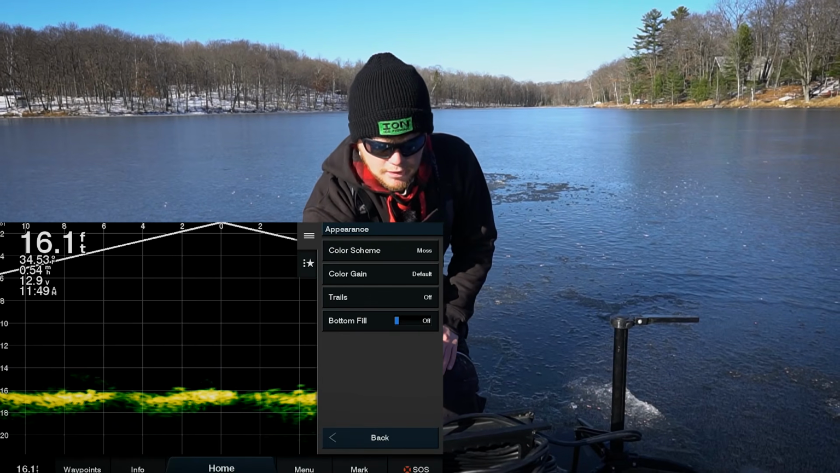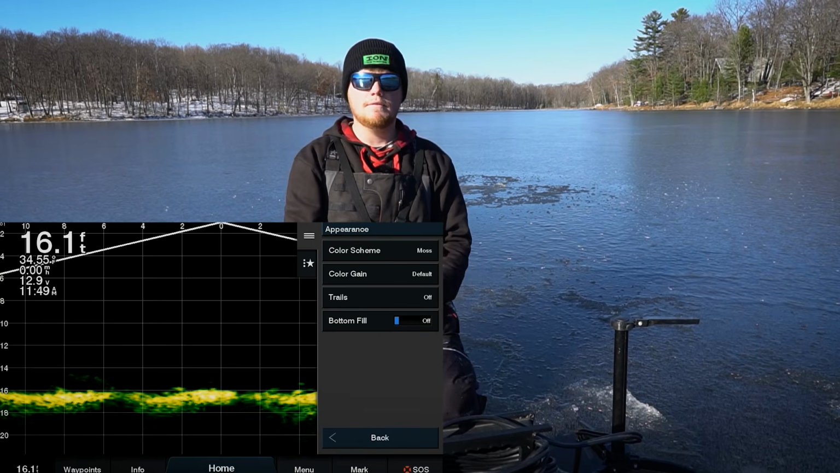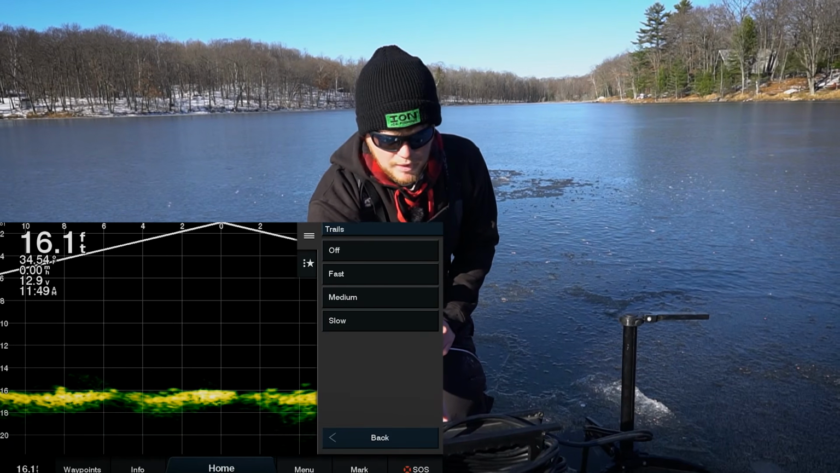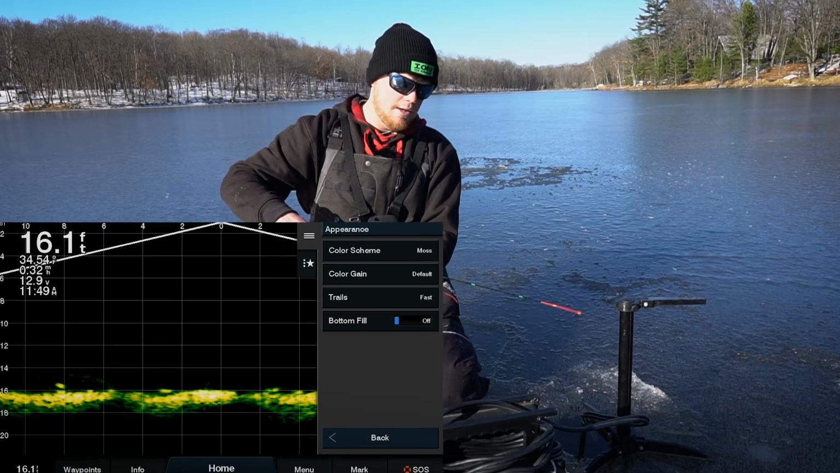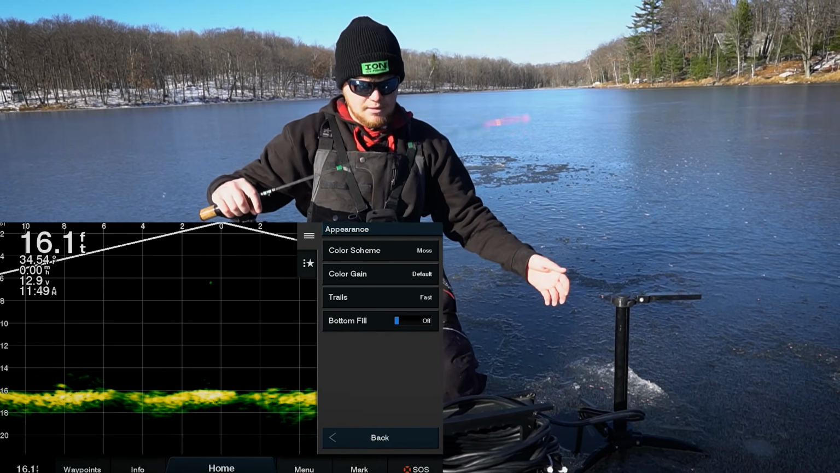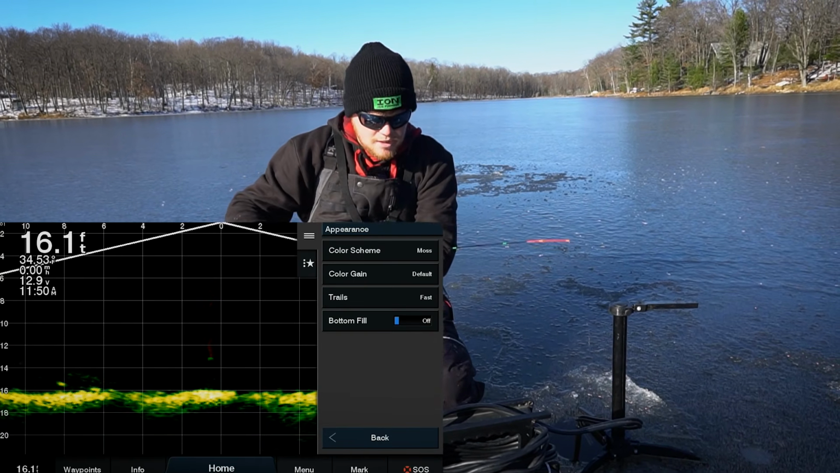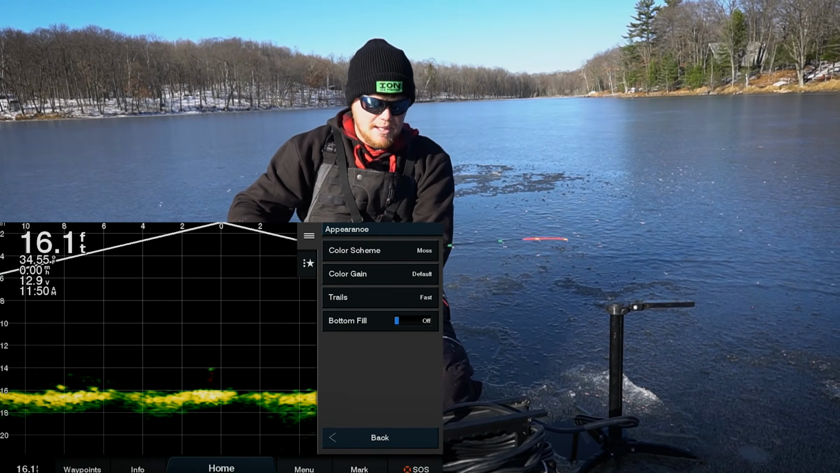If we back up just a little bit here, you can see trails. I keep that off only because I don't like all the clutter basically on my graph, so I always keep the trails off. But basically what trails is, if we turn that on, we can go to fast, medium, or slow. So if we go to fast, if I actually drop my jig down here, you guys might be able to see it. Basically what's gonna happen is there'll be a little trail that you'll see. You can see that red trail that you're seeing behind my jig there. That's basically what that is.